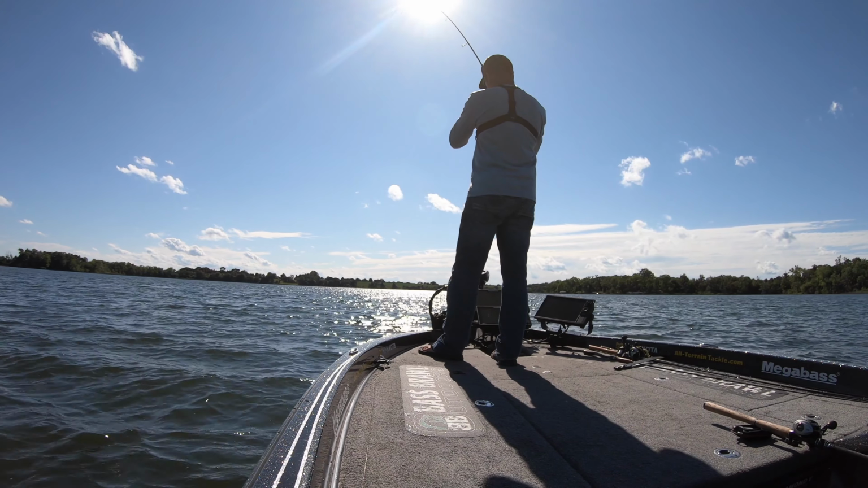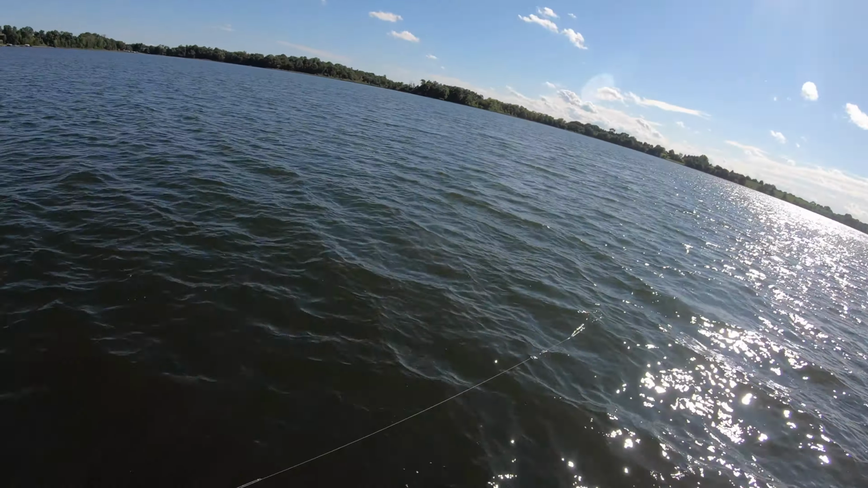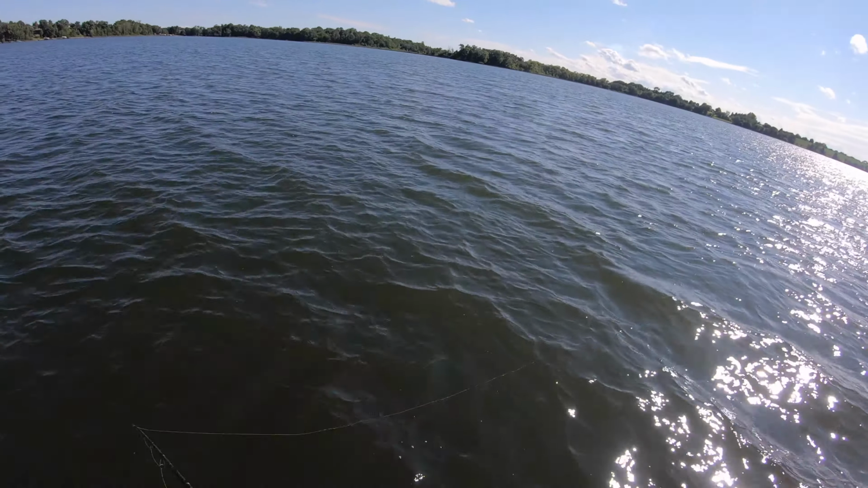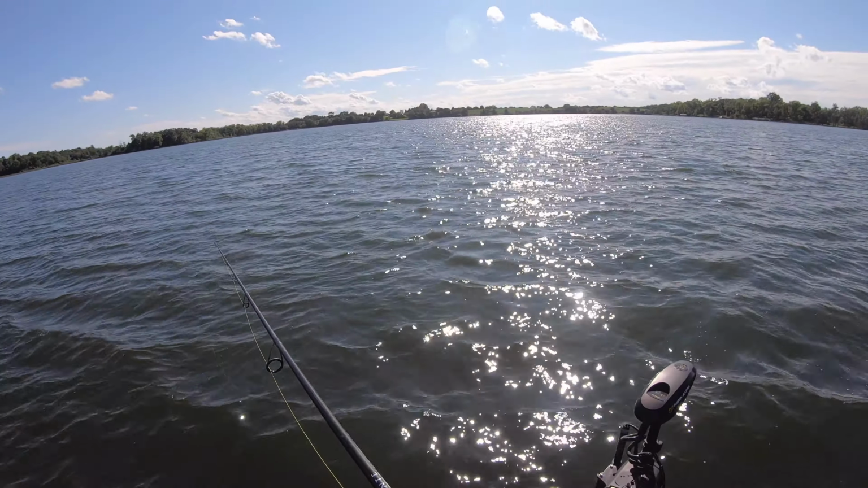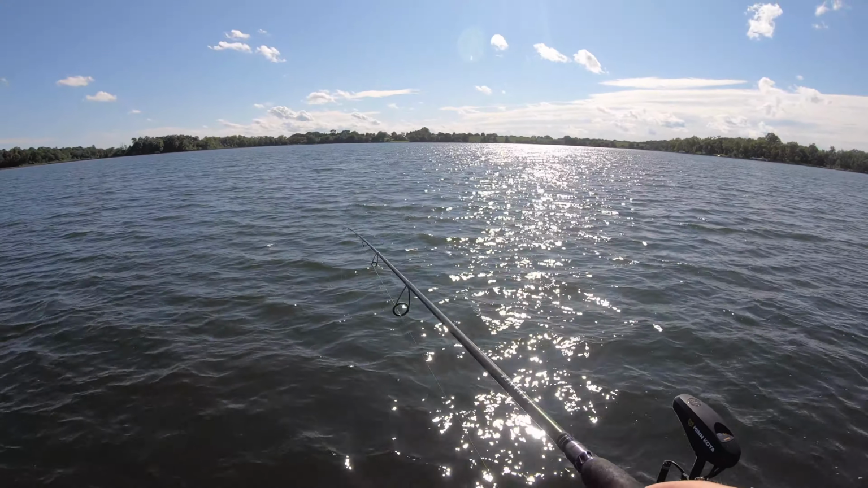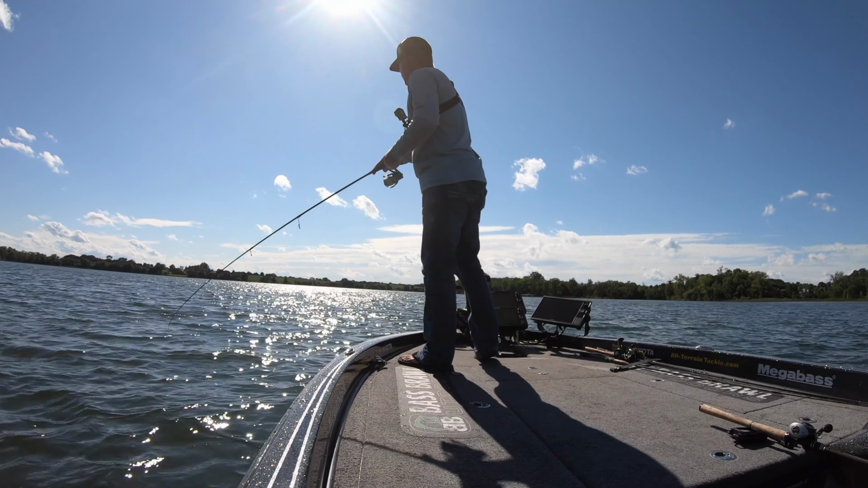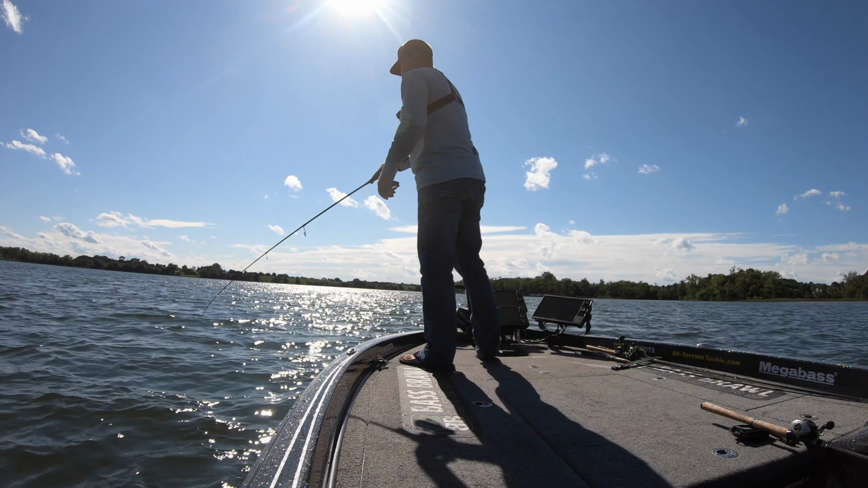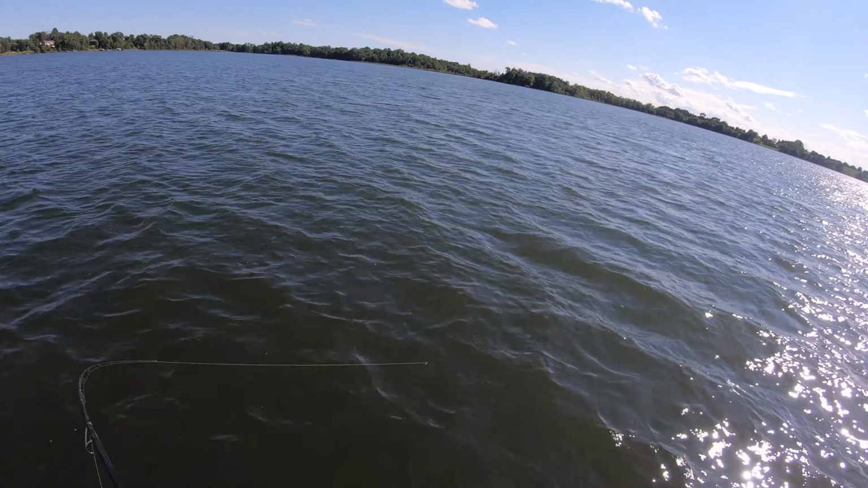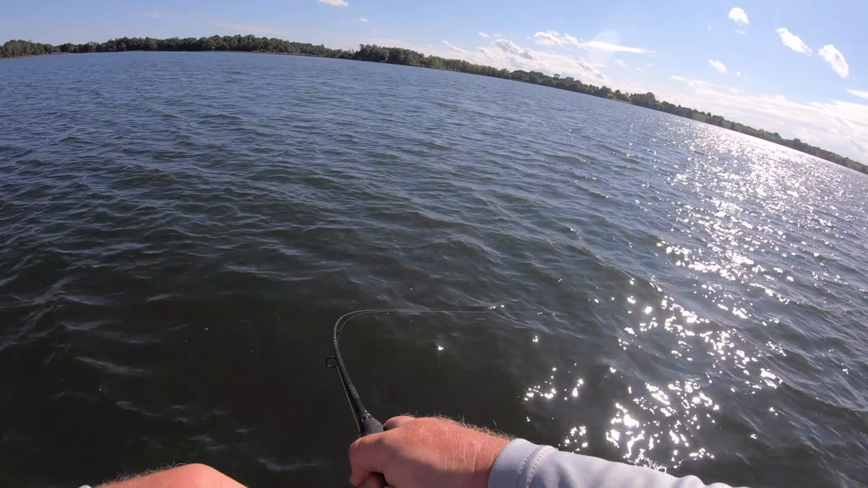Oh, there's a big fish off those rocks. So we just pulled that 4.1. Oh, shoot. Oh, he came back and got it. The fish came off and it came back and got it as it fell down to the bottom. Oh man, I thought I screwed that up. My drag was way too loose.